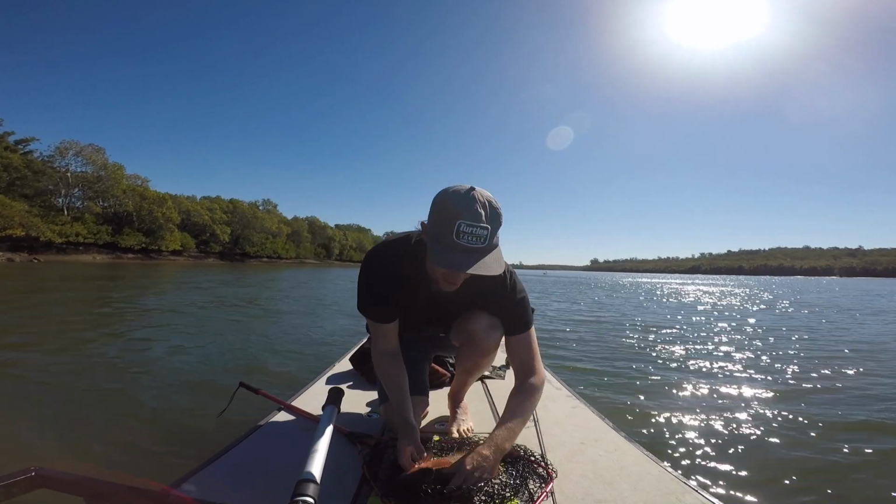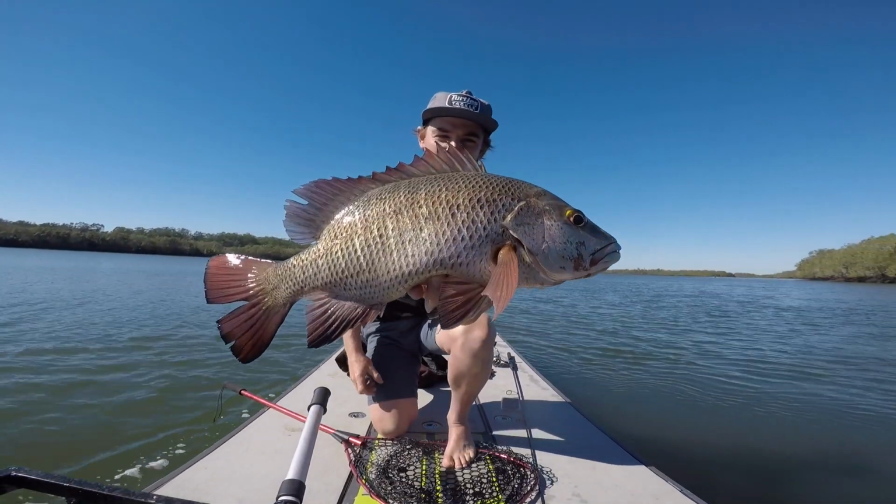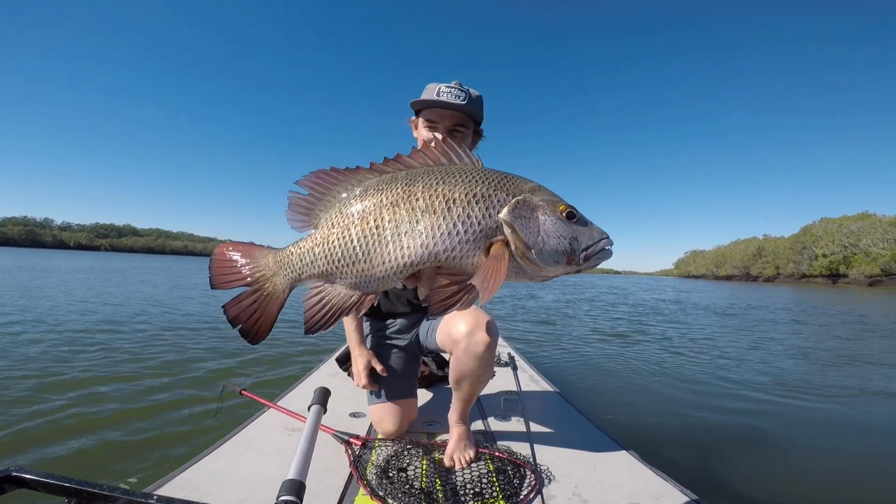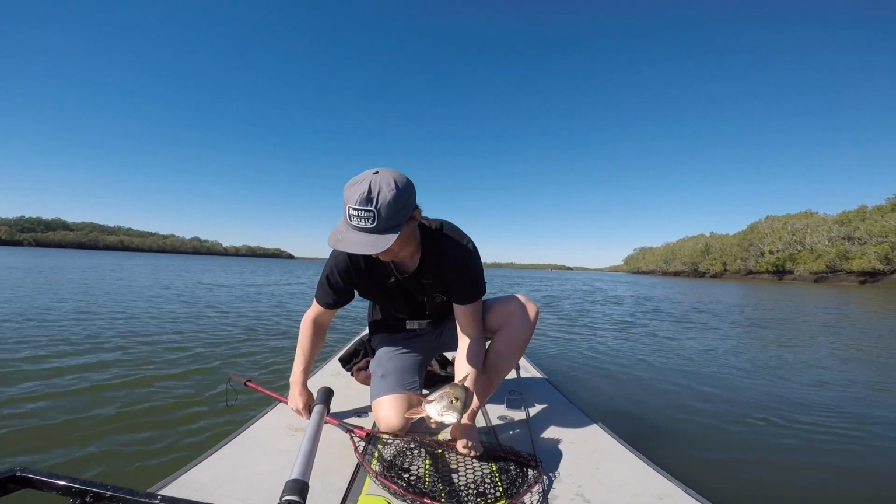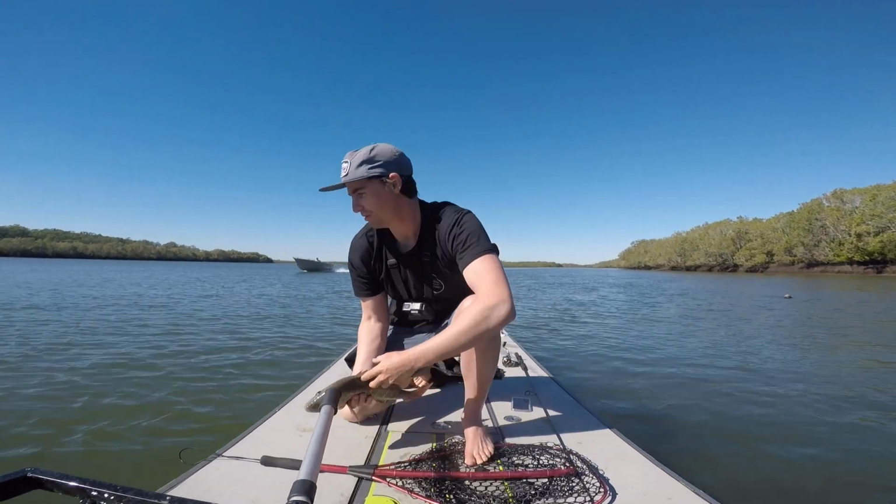We are currently in the middle of winter. Oh, there you go. Nice. My first, well, second winter jack, but first one for the season. Probably low 40s. Actually, I'll give him a measure. There you go, 41 centimetre jack. Put him back.